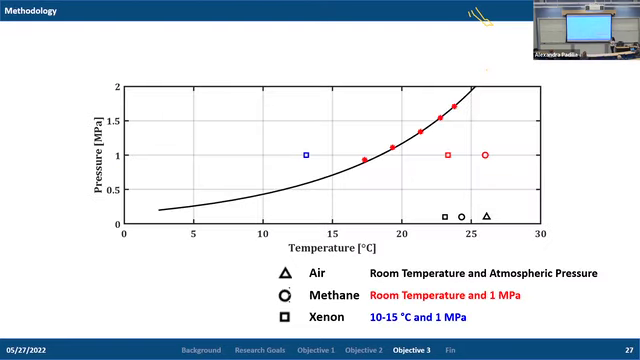Methane and xenon were released at room temperature and at a pressure of 1 megapascal. And then xenon was the only gas released at temperatures between 10 to 15 degrees Celsius and 1 megapascal of pressure. And that's because within this temperature and pressure range is where the hydrate is stable, so we can form stable hydrate, which is given by this curve here, which is known as the hydrate stability curve. And this is for xenon gas. And everywhere to the left of that curve is where hydrate is stable.